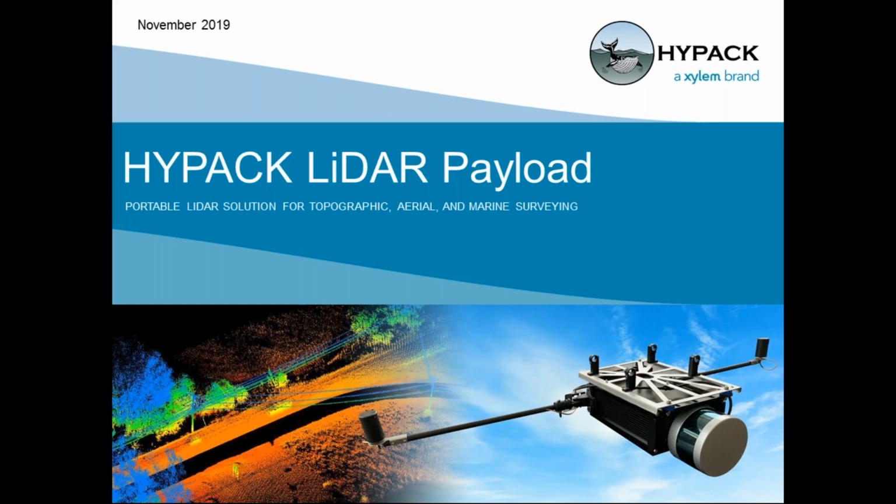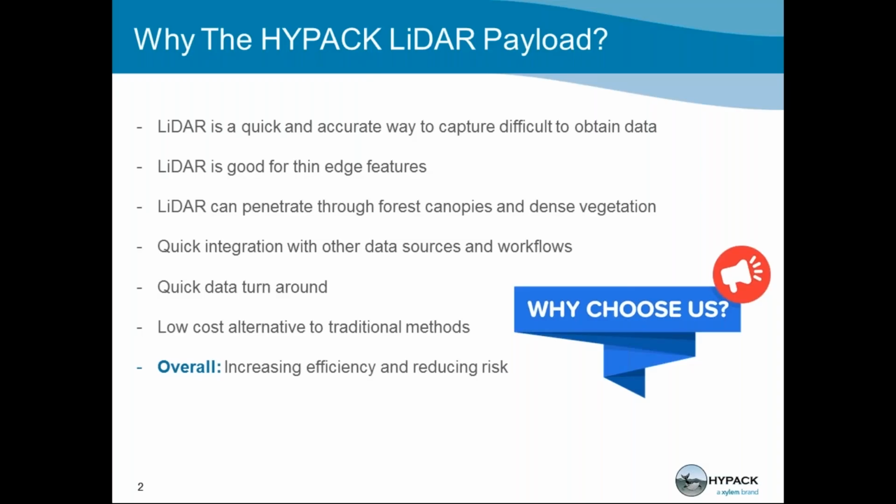We're excited to share with you our new solution and tell you a few of the ways that we're trying to keep up with all of your LiDAR surveying needs. As you may know, HYPACK has supported LiDAR products over the past few years. The payload is a culmination of all the things we've learned while doing so.